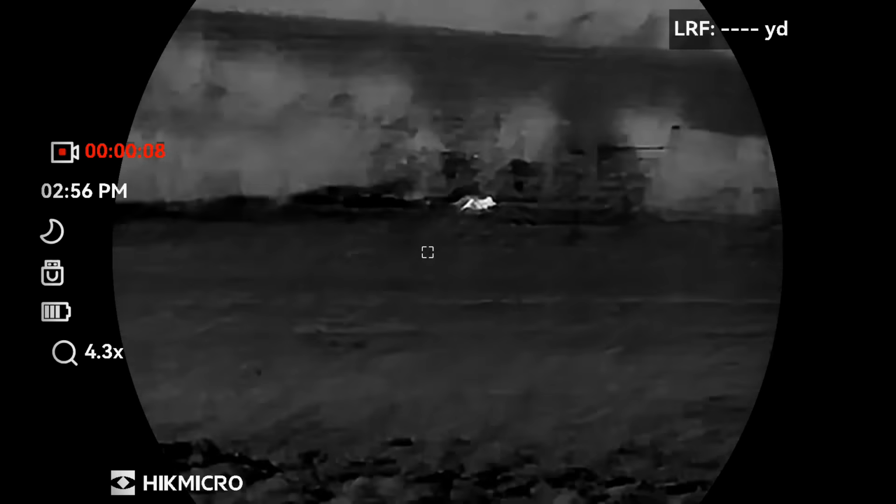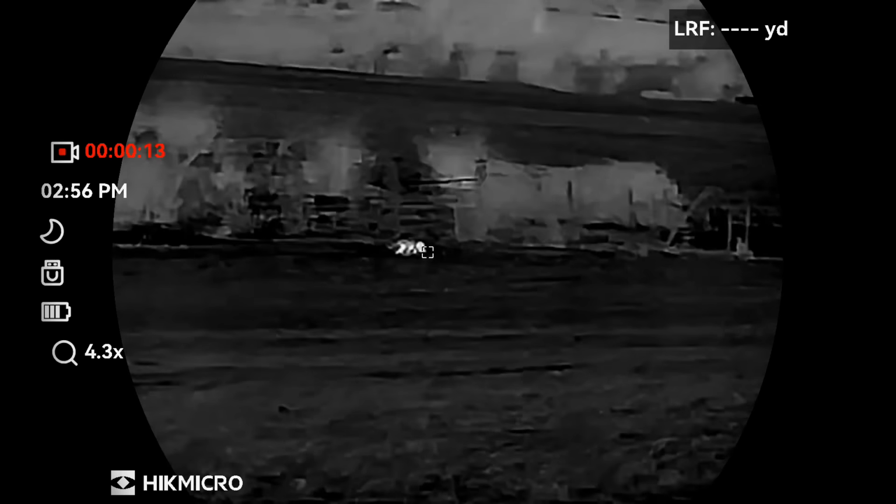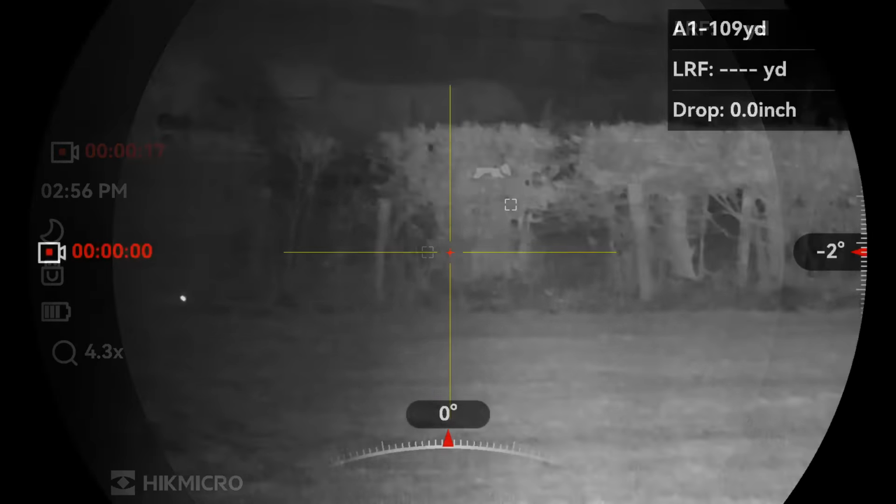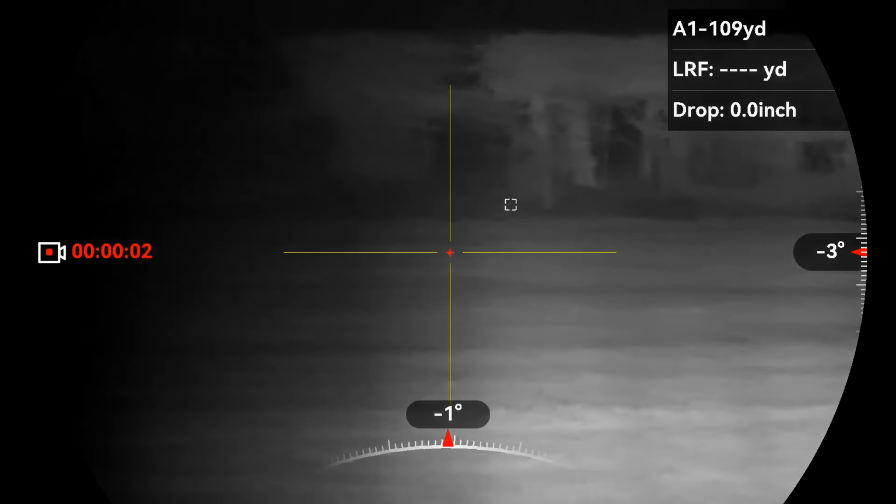This is another night. I usually set up on this spot at the back of the farmyard, as the foxes seem to come and go through this area, and I just stand and wait and see what turns up.